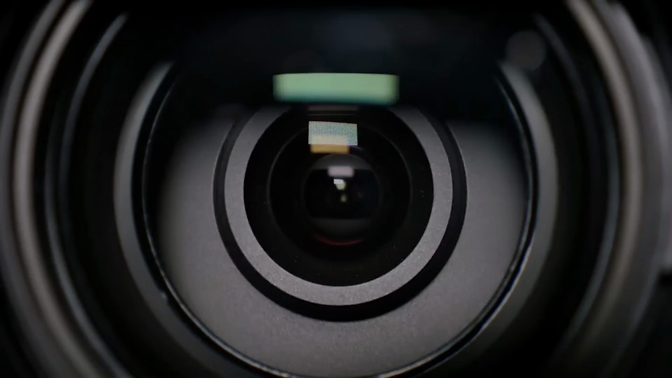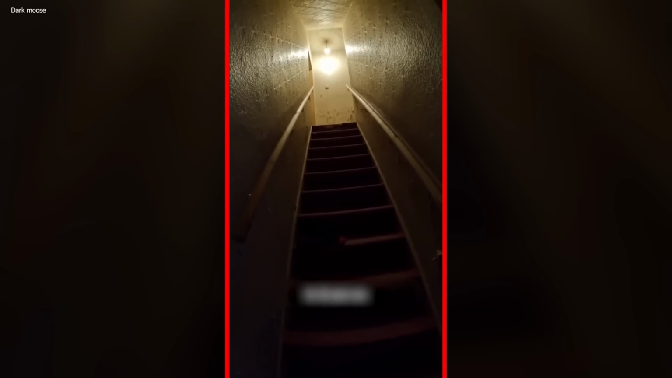Cryptic Figure. The camera captured something mysterious and cryptic. It was a rare scene that never happened before.